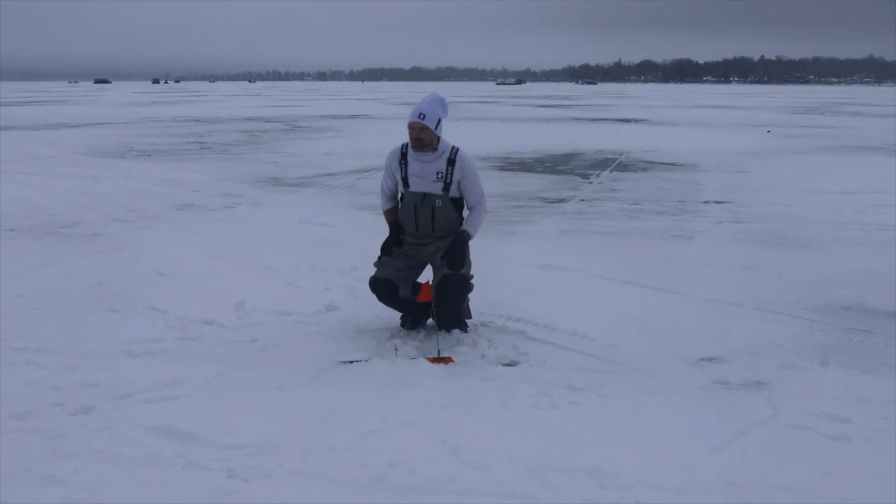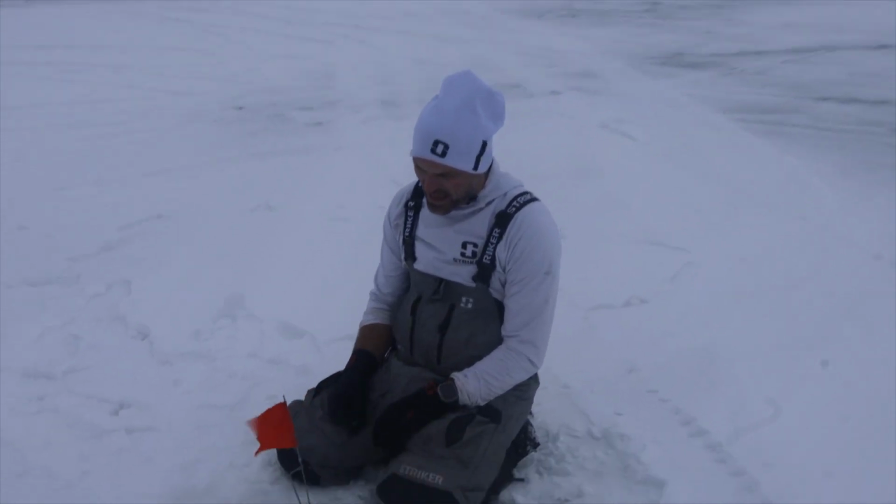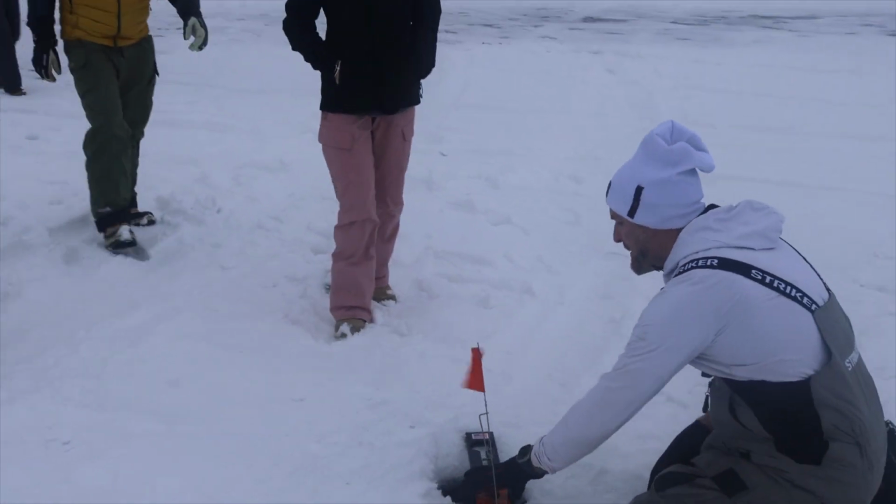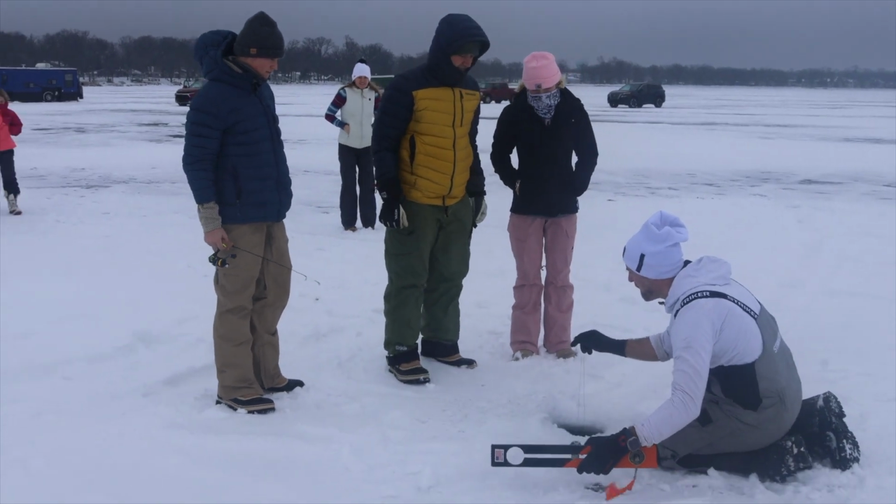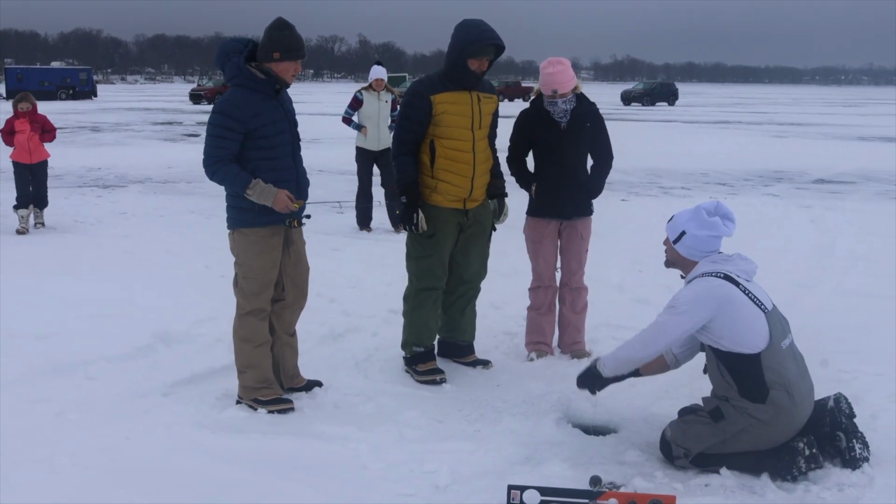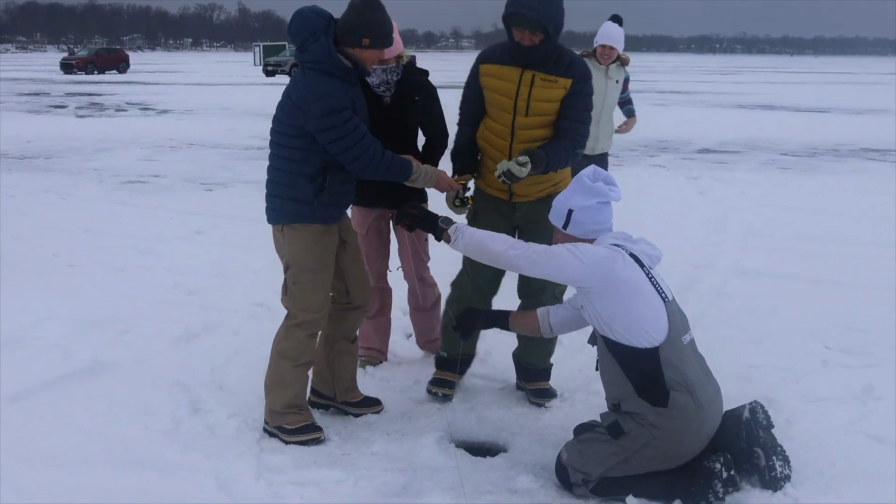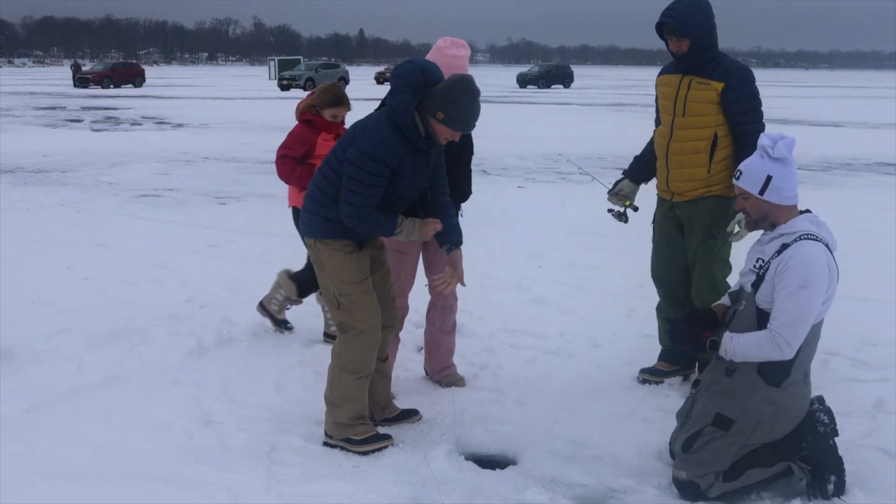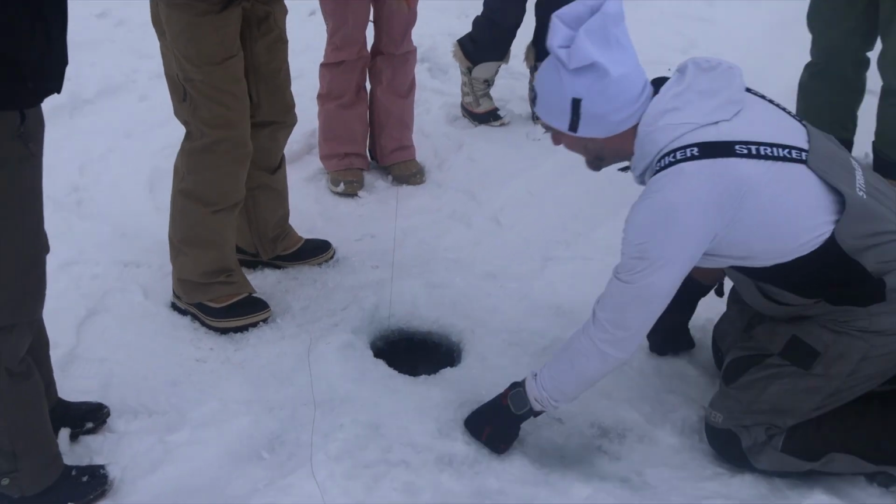Temper expectations. Now that I've got everybody out here, it's not moving. We look for this to keep spinning. Go for it, man. Pull up nice and quick. Quicker, faster, faster. Good, good, good. Keep coming. Something pulling. Keep going though.